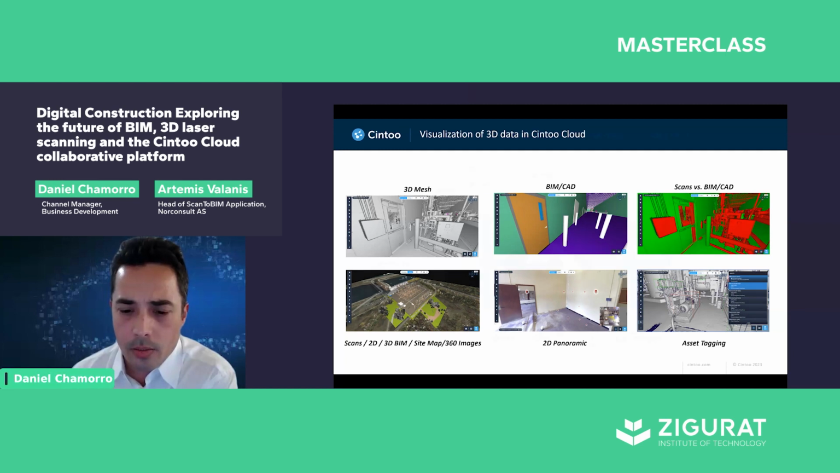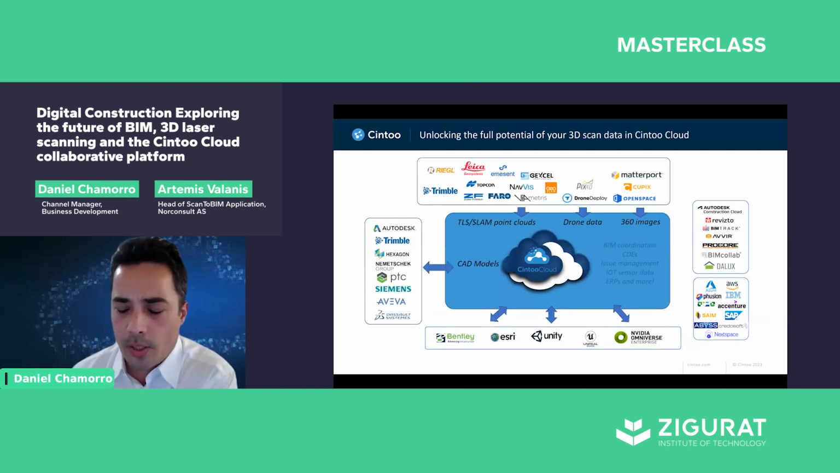So finally, before I do the handover to Artemis, here's a quick snapshot of various workflows that you have to really get the most of your data. The traditional point cloud data I explained previously, from the various vendors in the market that are producing terrestrial scanners or SLAM scanners. We can also import drone data, as I mentioned, and there are various ways to also import 360 images, which bring a different layer of information to your digital twin.